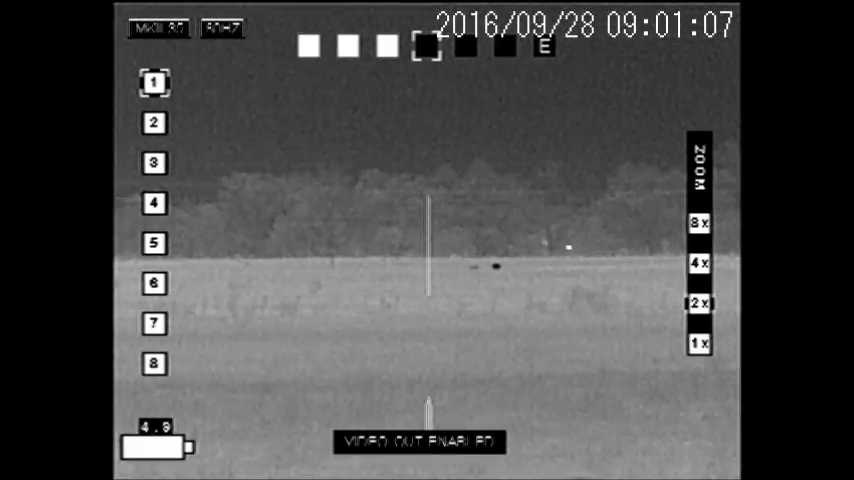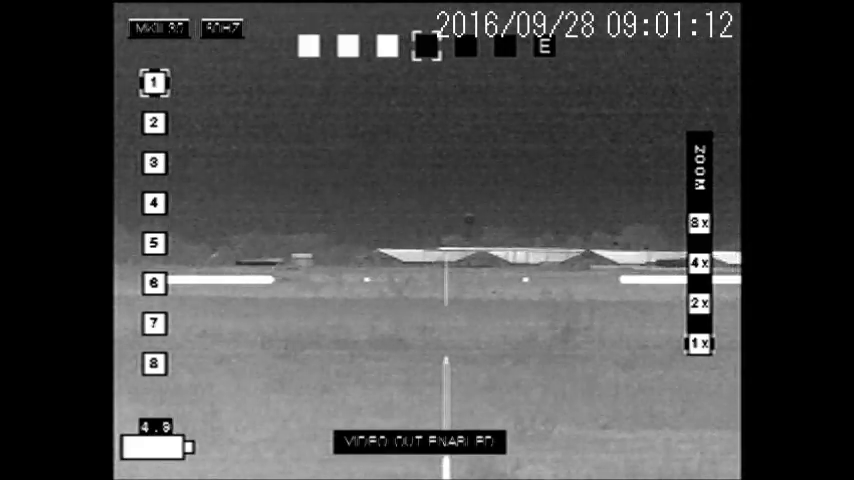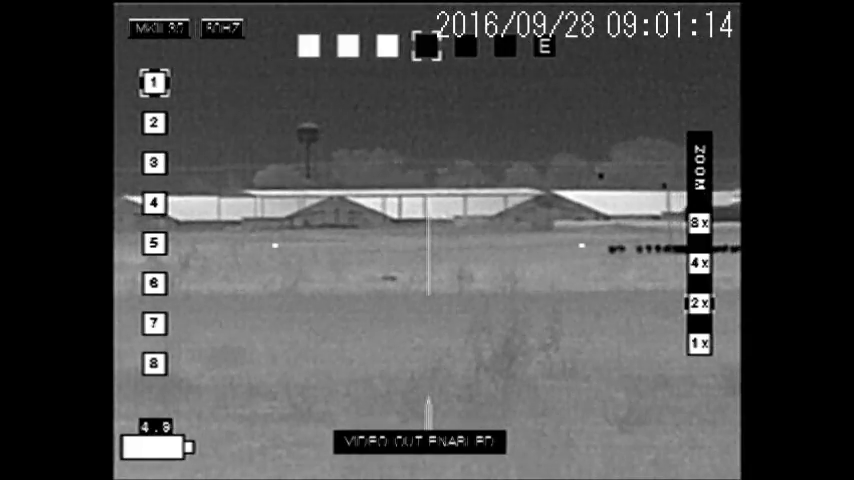So basically, these pigs do so much damage that the ranchers let us come out on their property, and they want as many of these pigs dead as possible.